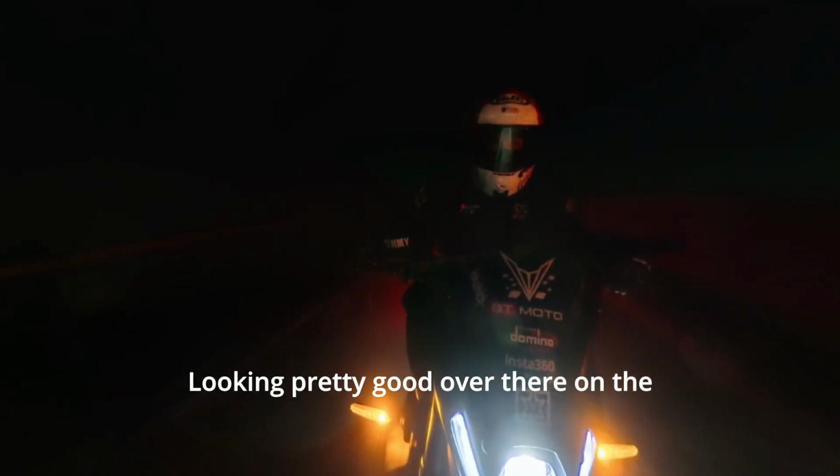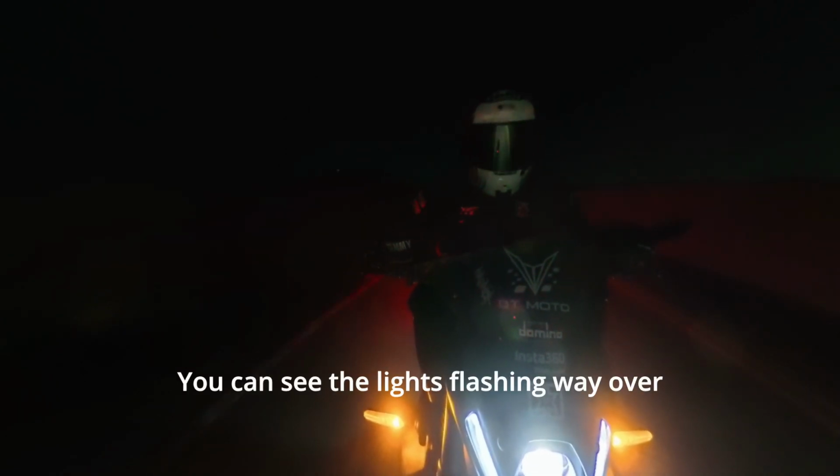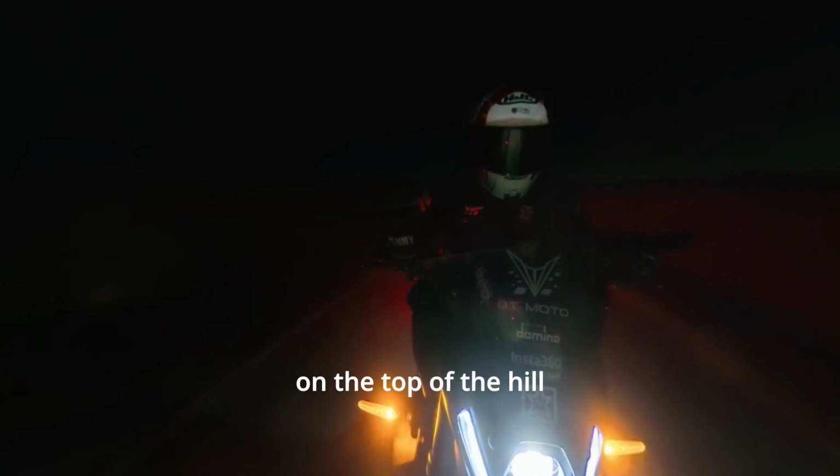Looking pretty good over there on the horizon. Doesn't look too bad. You can see the lights flashing way over on the tops of the hills. So it's really good.